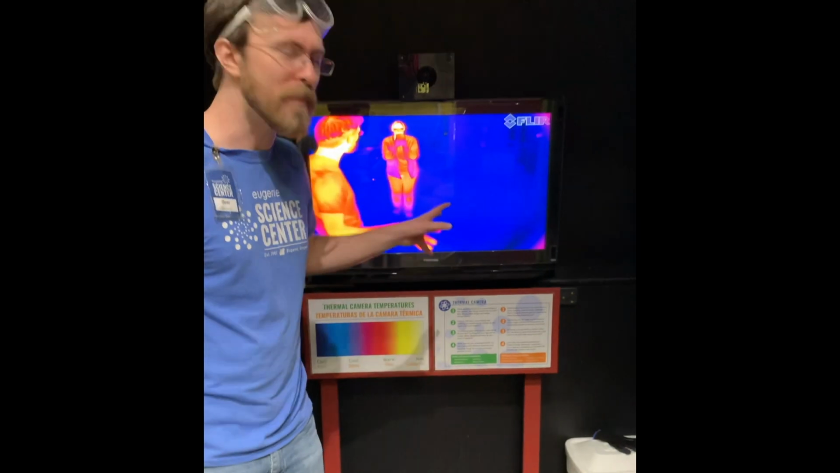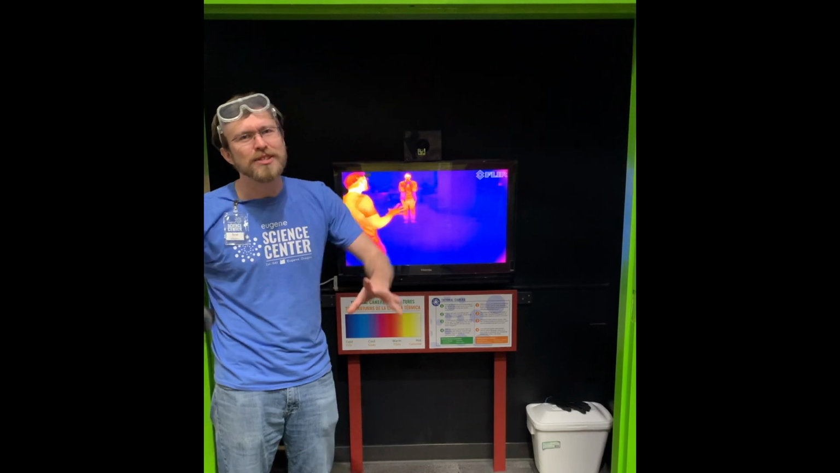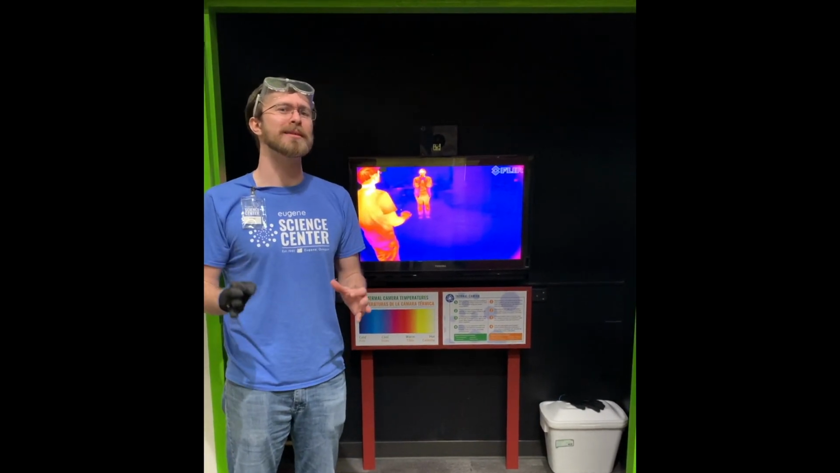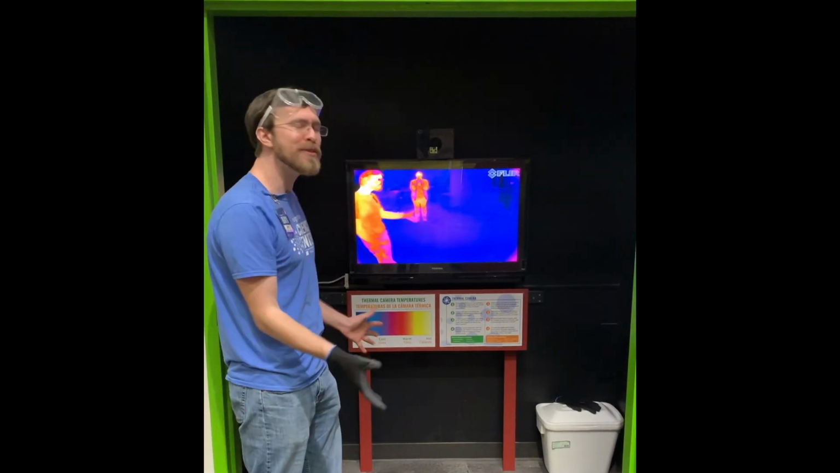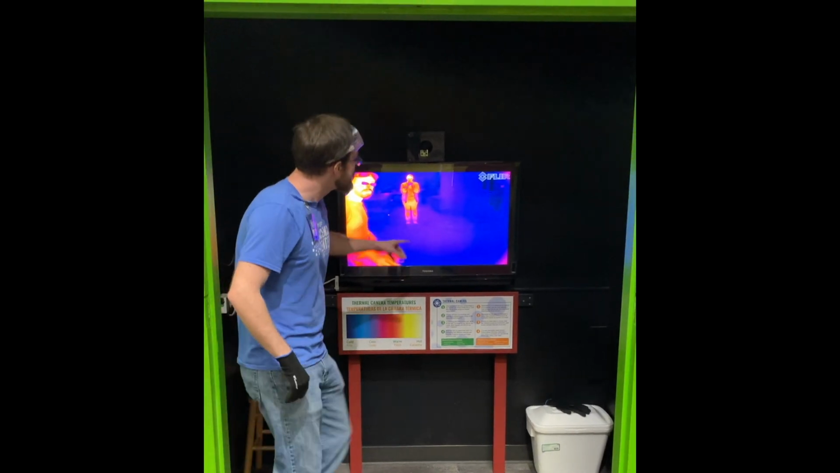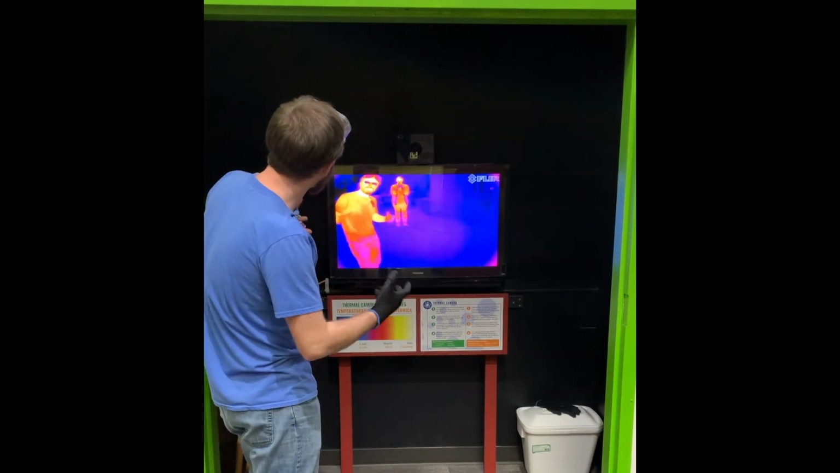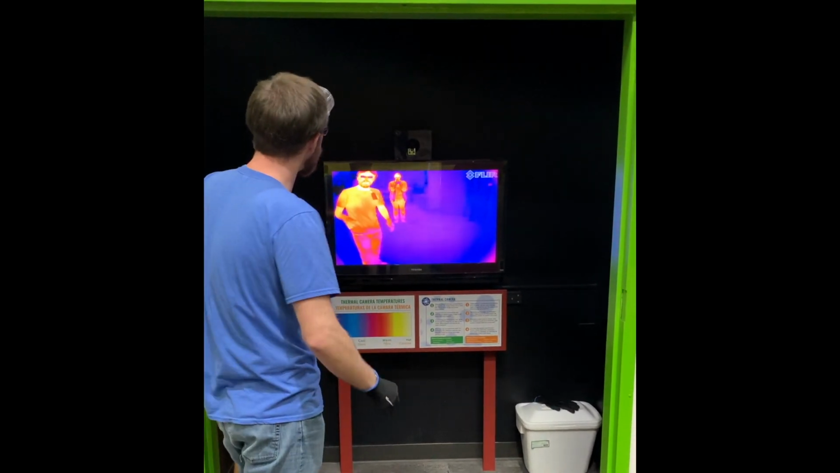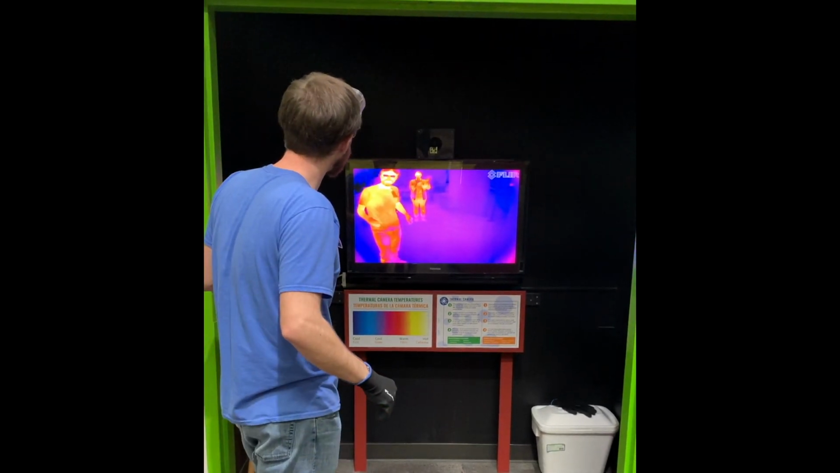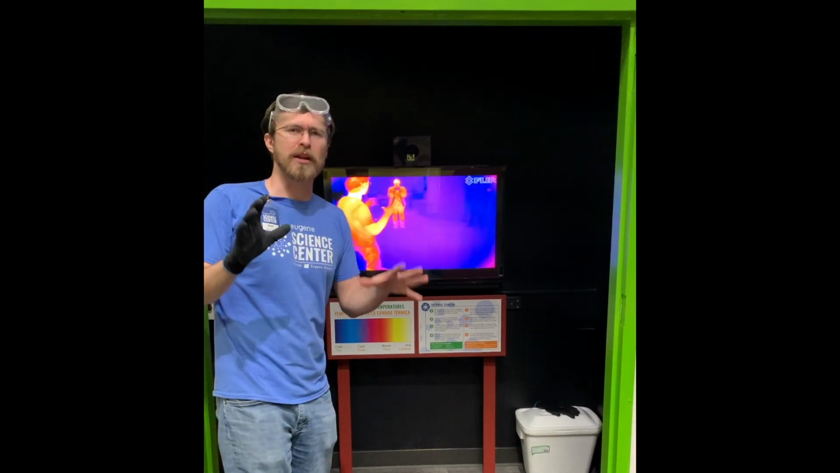Now, the interesting thing about our thermal imaging camera is that it does not actually tell you exactly how hot something is. It just tells you how hot something is compared to everything else that the camera can see. So at this point in time, we can see some exhibits in the back that are nice and cold, and kind of the hottest things that we see here is me and Christina's face. Christina's doing the camera work in the back right there, and we can kind of see some things in between, like our clothes are kind of lukewarm.